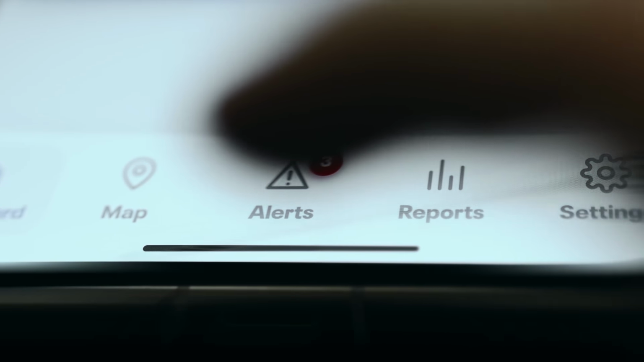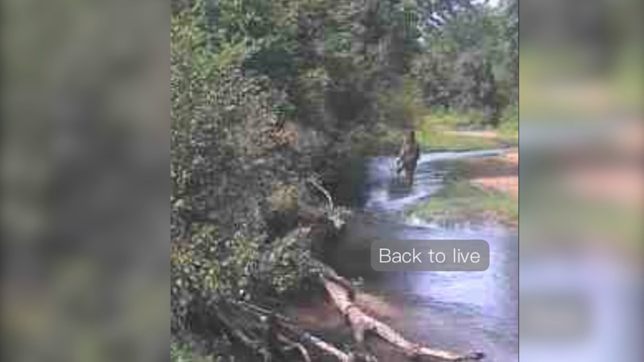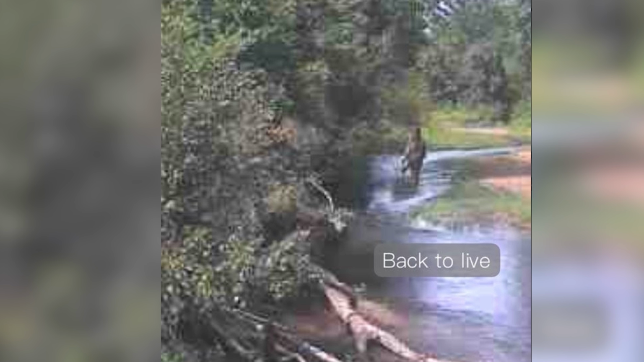At 12:30 p.m. on a bright sunny afternoon, his phone chimed with a motion alert. When he opened the notification, he saw a massive brown and black figure standing on 2 legs right in the middle of the creek, facing the camera. He immediately opened the camera's live feed 10 to 15 seconds later, but the creature was already out of frame.